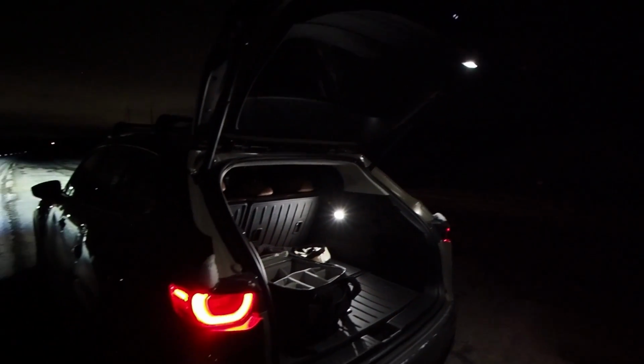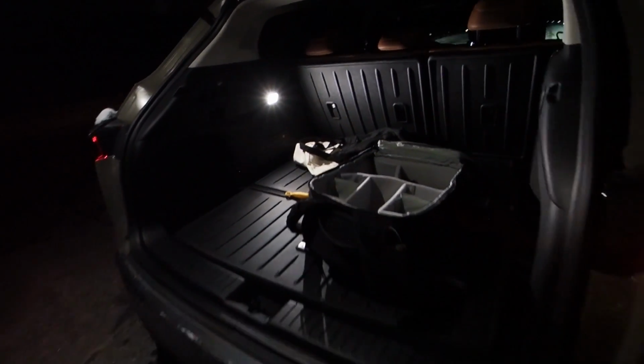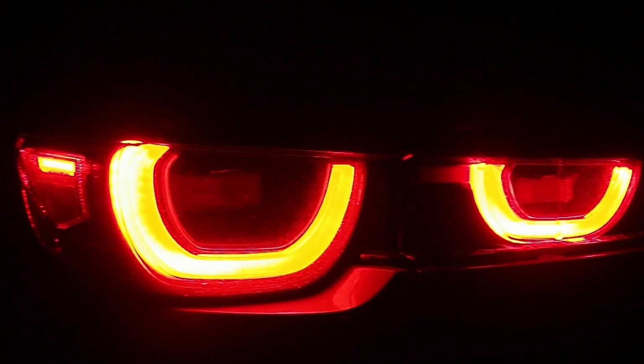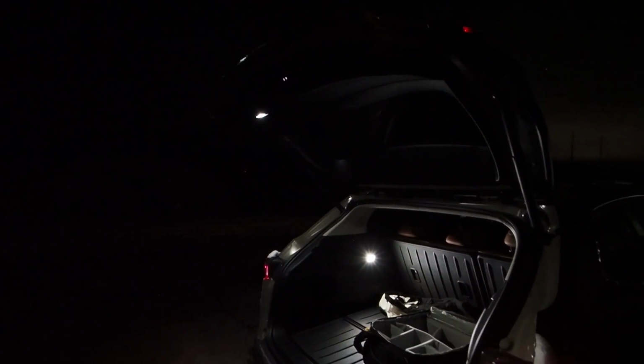The cargo area and its rubberized surfaces are handy and durable, and with those small but powerful cargo area lights, and the brightly glowing LED rings in the tail lamps, the CX-50 does a nice job of lighting up the area behind it in the dark when everything is opened up, making for a safer and more secure feel, and an easier time finding what you're looking for.